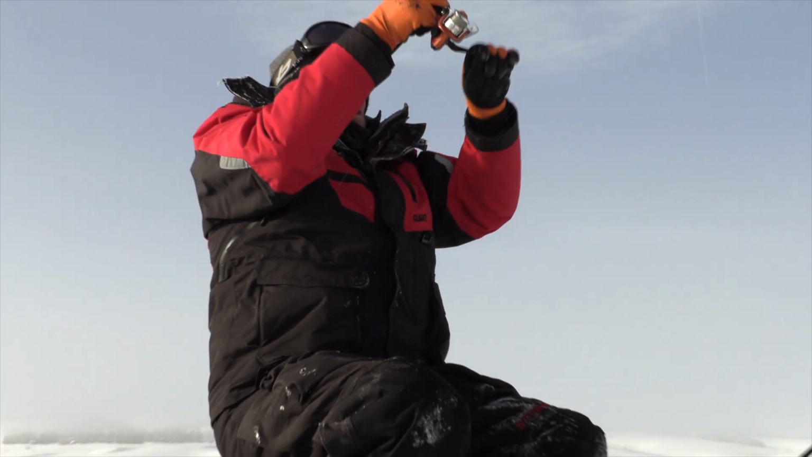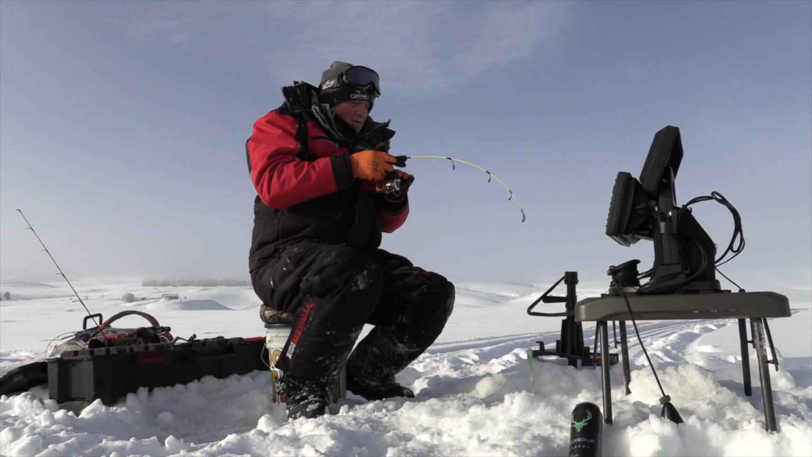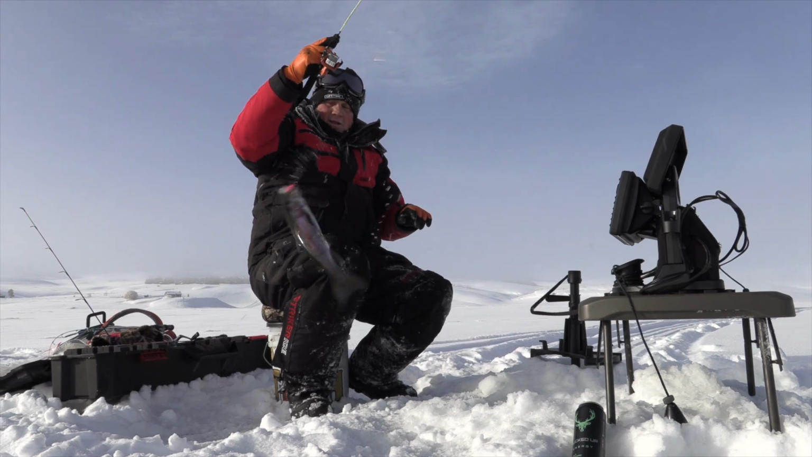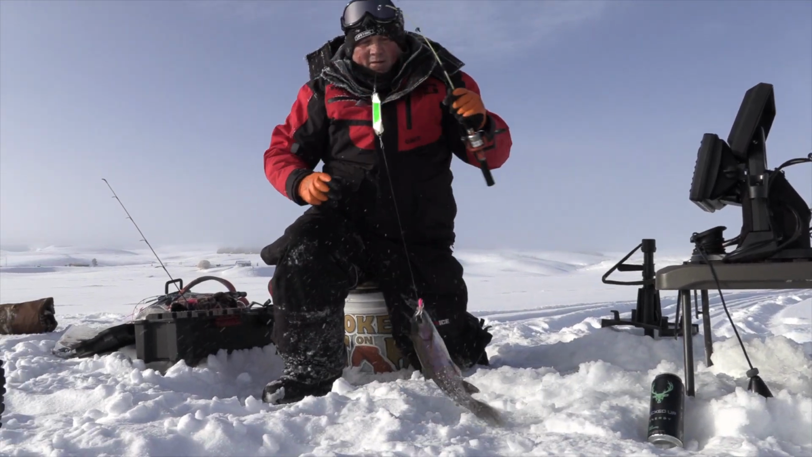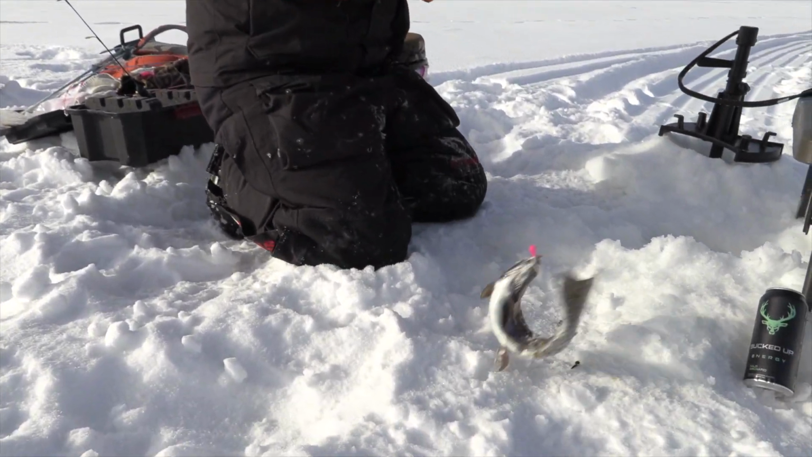There we go, fish on. Very nice. Feels like a good fish. And little rainbow looks like. Very cool.